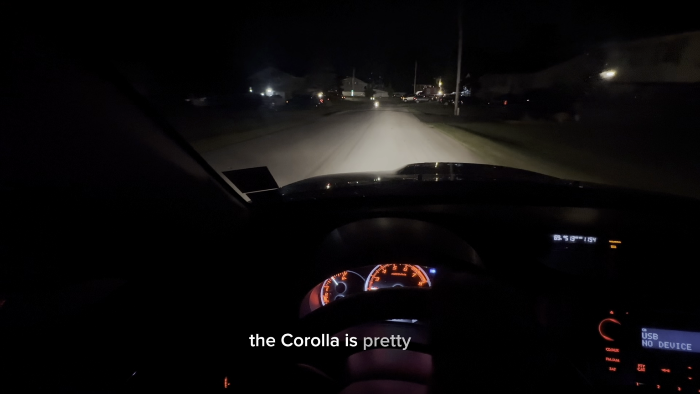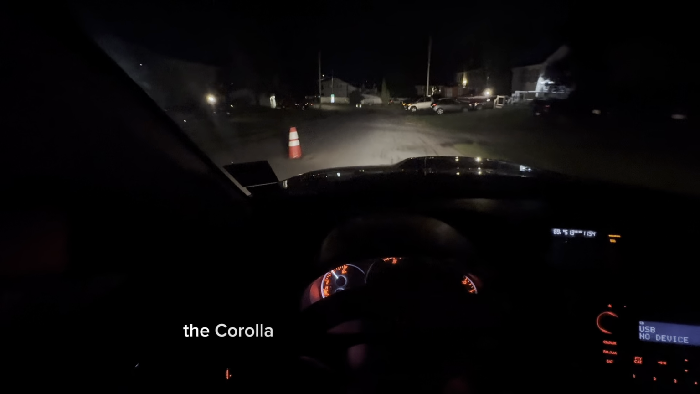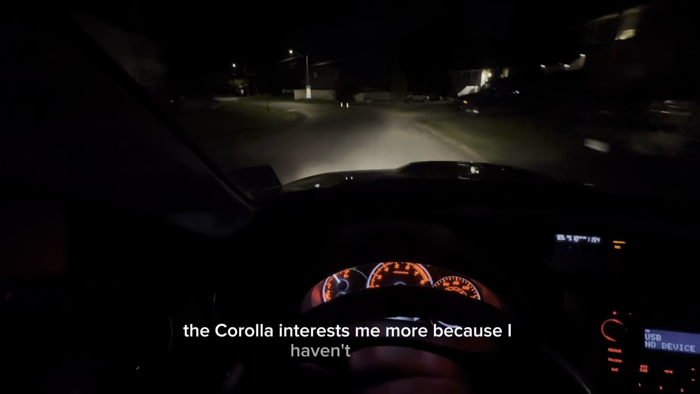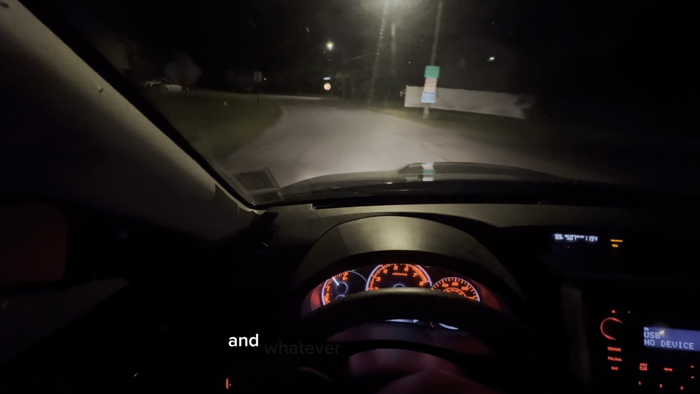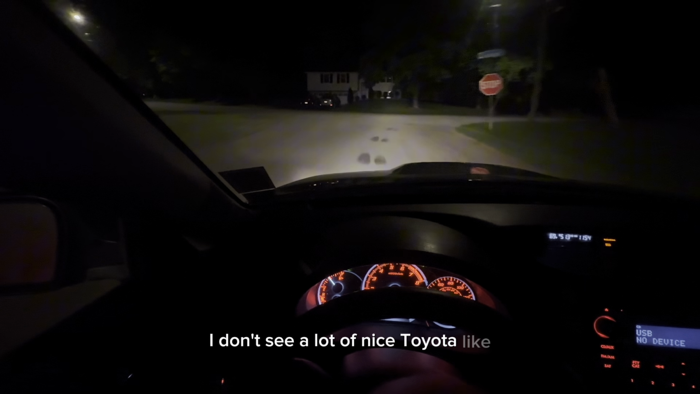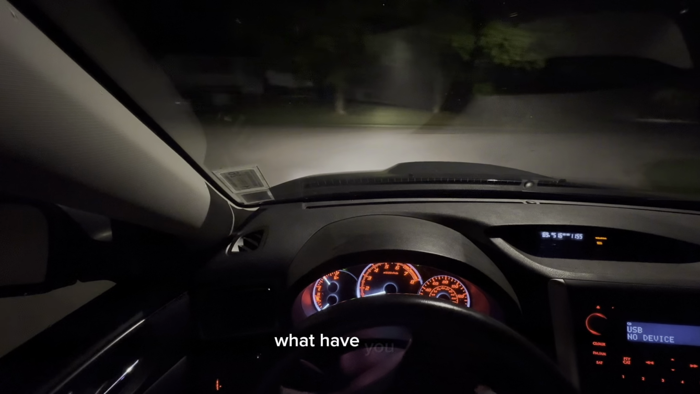The Corolla is pretty cool. The Corolla interests me more because, granted that you have the Supra and whatever else, I don't see a lot of nice Toyota hot hatches or what have you.